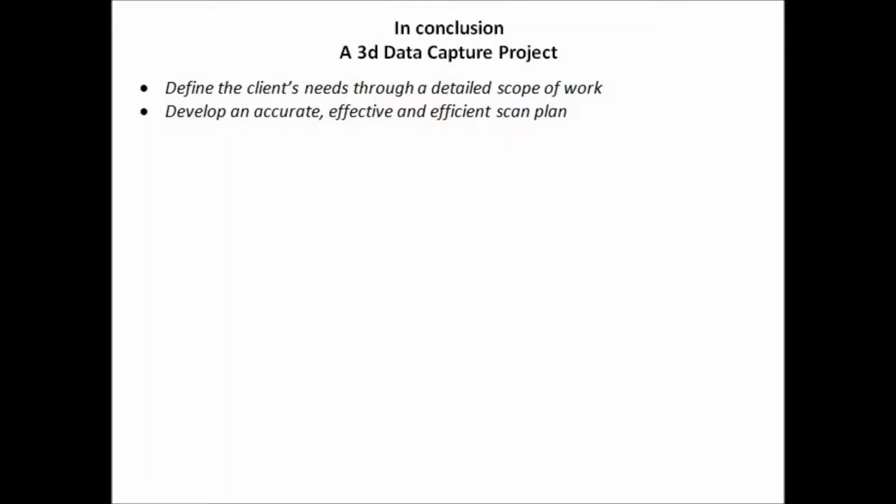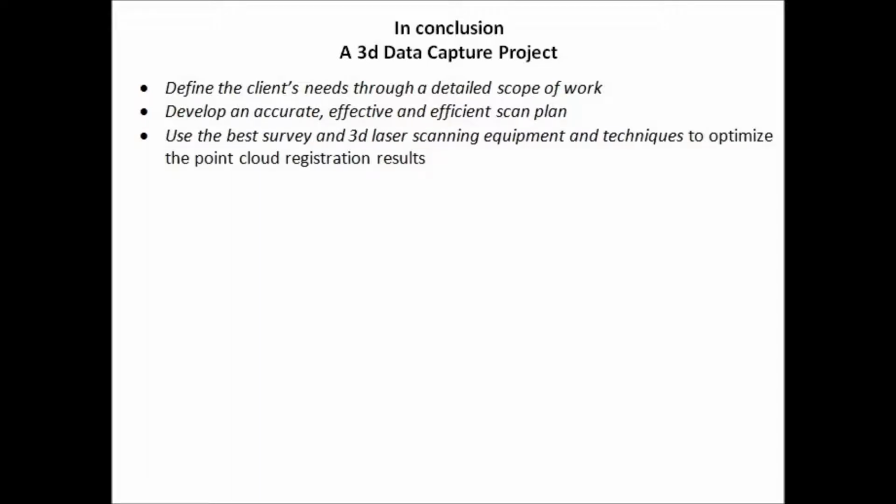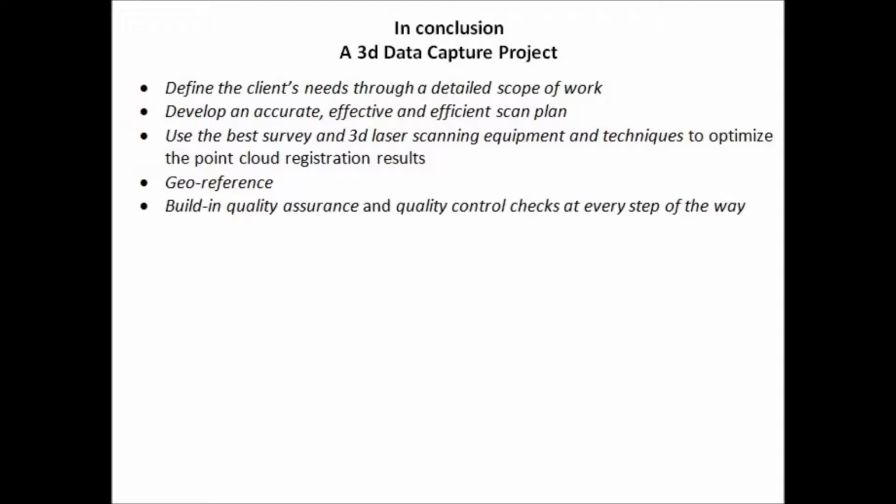In conclusion, 1. Identify the project objectives from the very start. 2. Develop a scan plan to effectively carry out the fieldwork. 3. Optimize the point cloud registration results. 4. Use primary control to seamlessly incorporate the 3D model into any related GIS mosaic. Remember, georeferencing, along with accurate point cloud registration, is integral to the success of any 3D laser scanning project. And 5. Check, check, and check again.